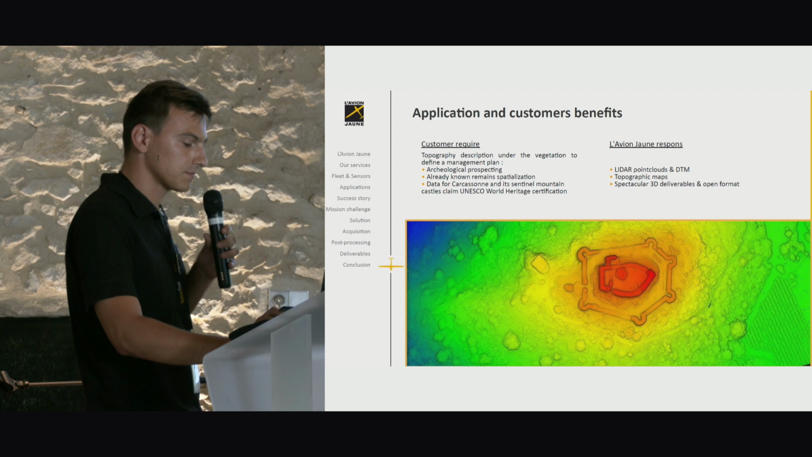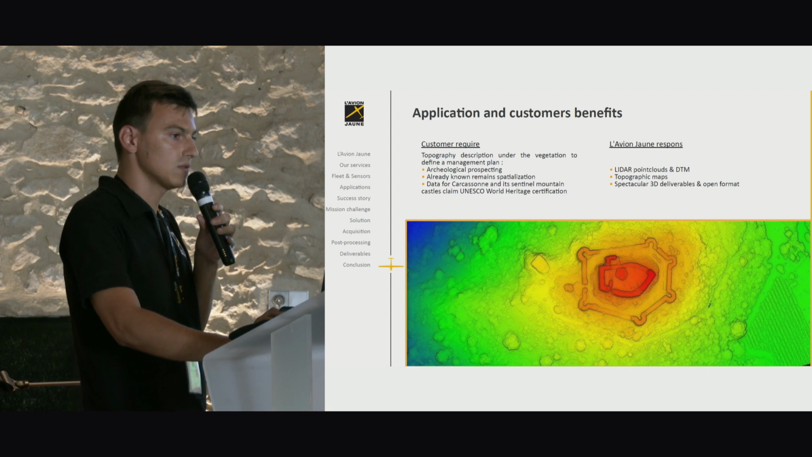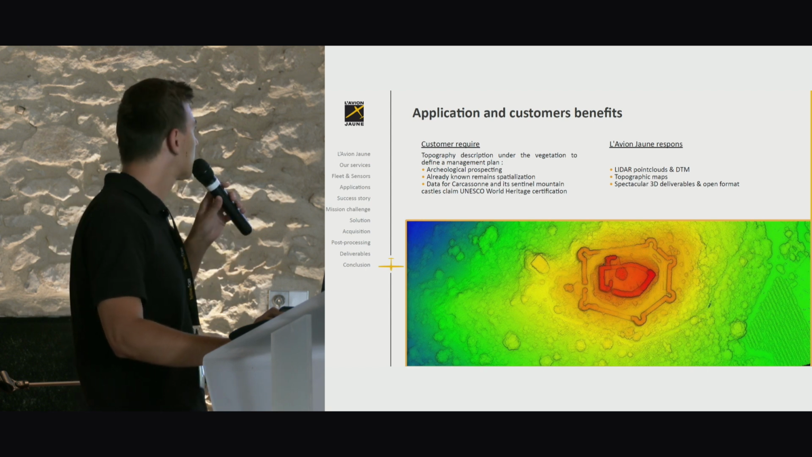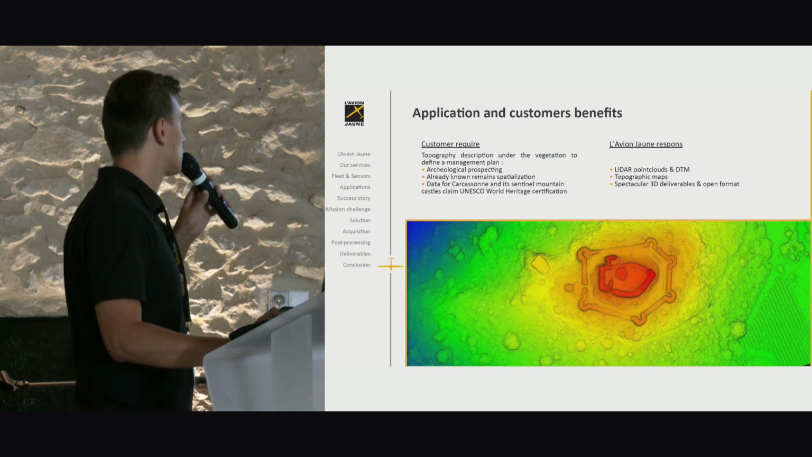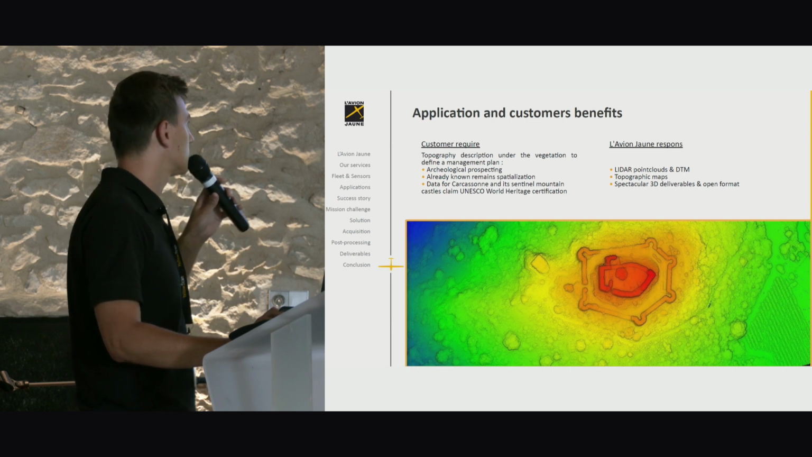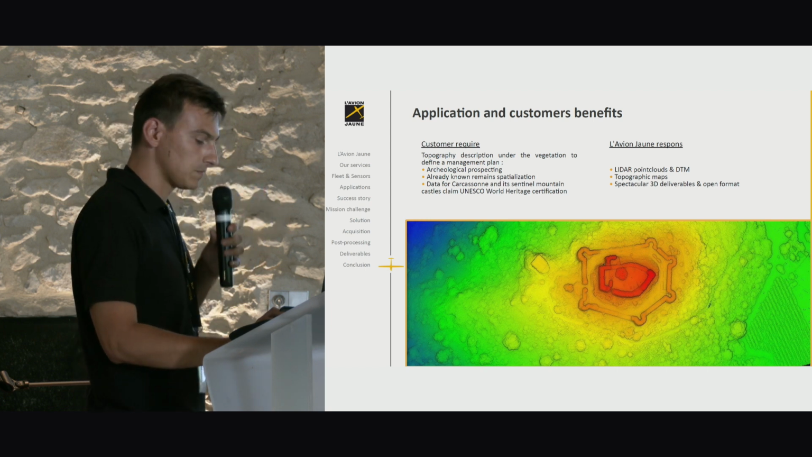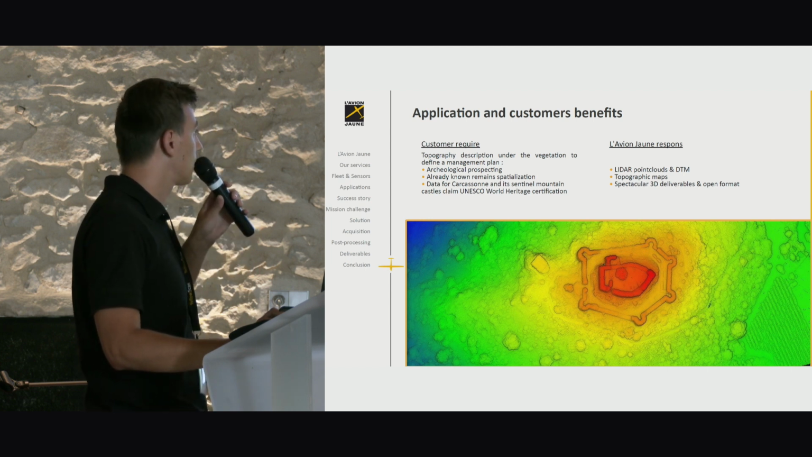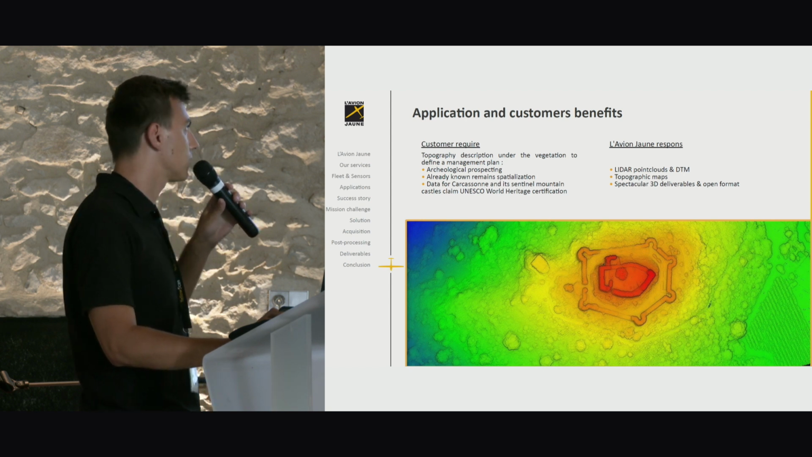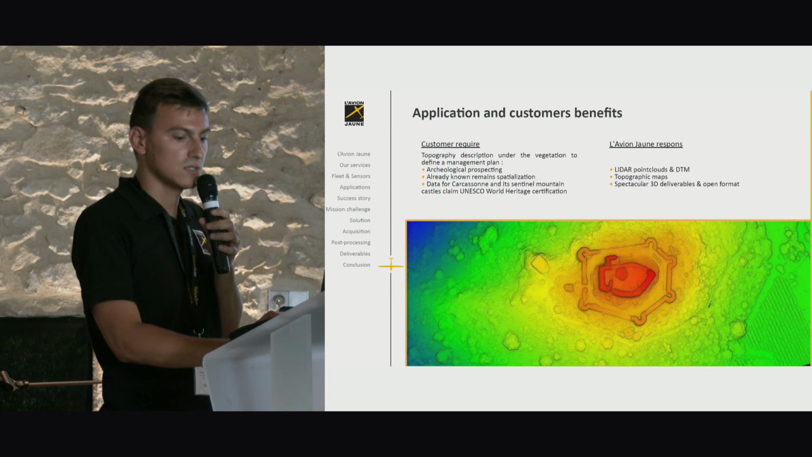In conclusion, the customers needed a topography description under the vegetation to define a management plan with archaeological prospecting, spatialization of already known remains, and some data for Carcassonne and its Sentinel mountain castles' UNESCO World Heritage certification claim. And l'Avion Jaune's response was a supply of LIDAR point clouds and digital terrain model, topographic maps, and spectacular 3D deliverables and open formats for all actors involved in this project.